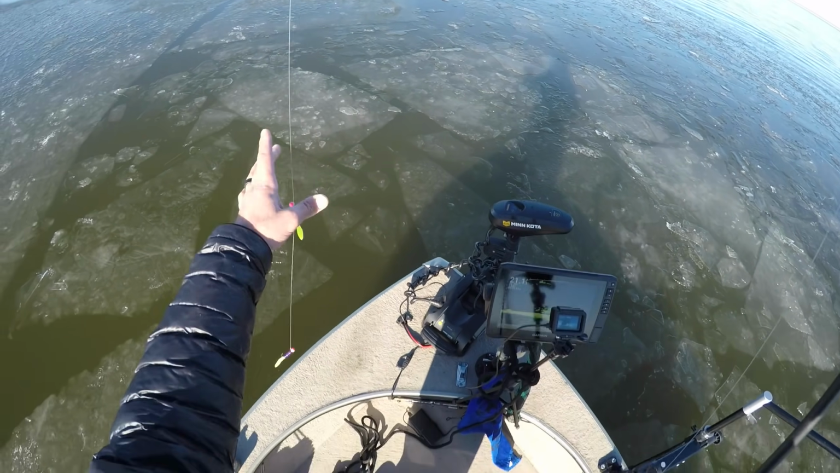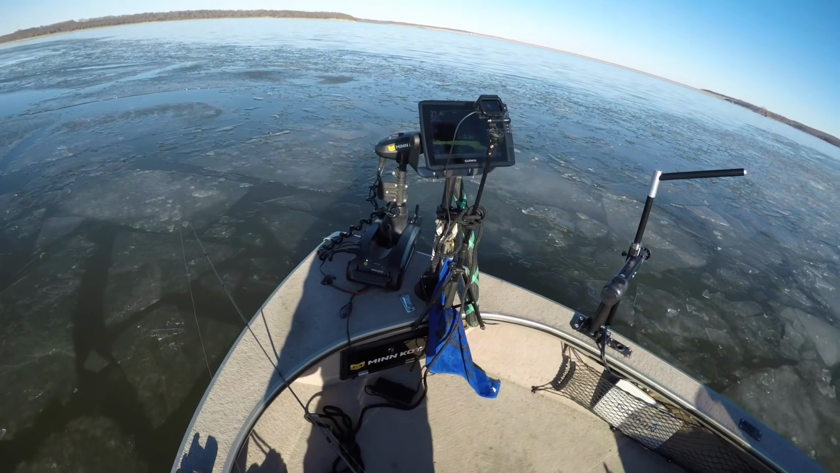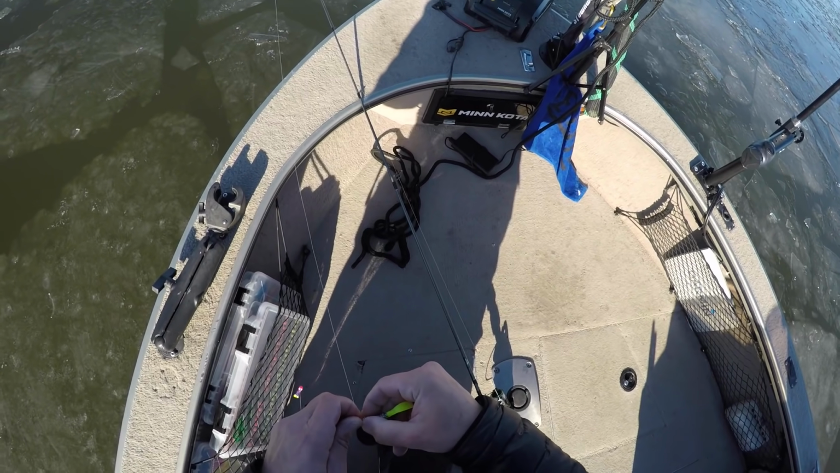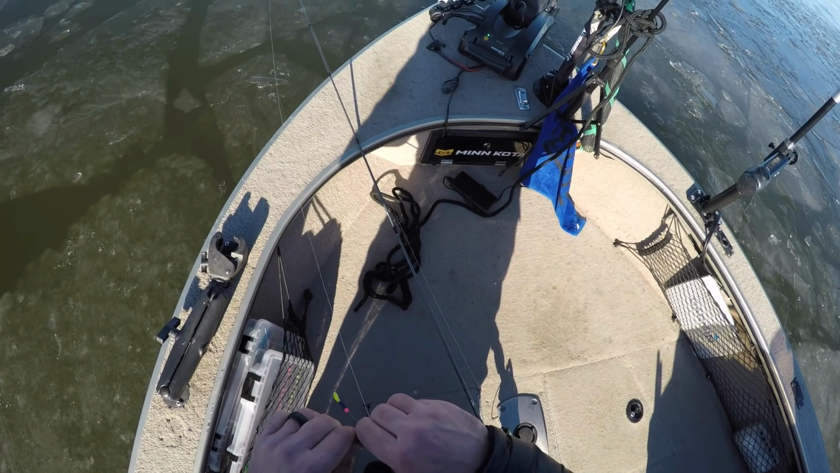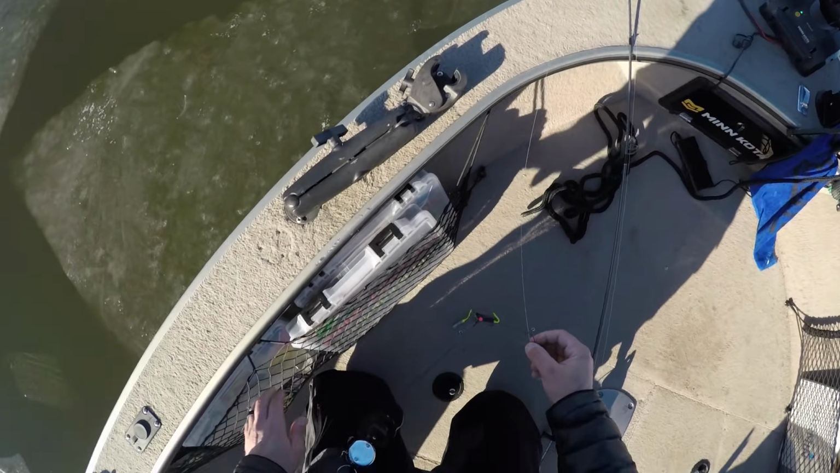Man, I really don't feel like moving. I mean, granted, there's open water out in front of us, but that's kind of the main river channel, right in the middle of it, and I'm on a bunch of fish, and I still have many minutes to fish.